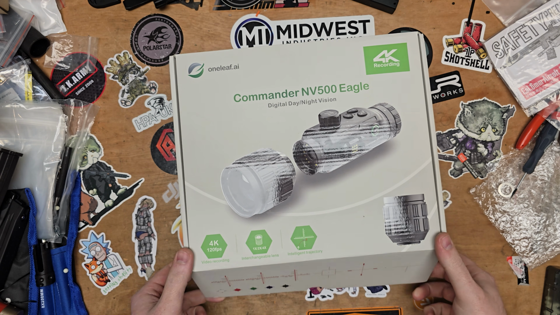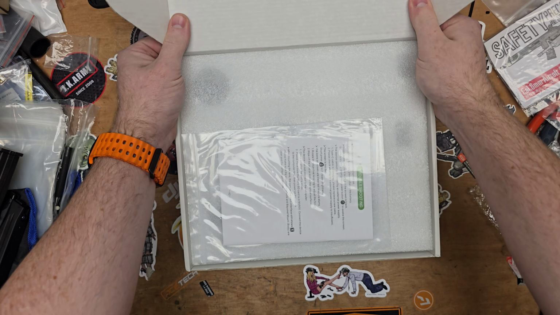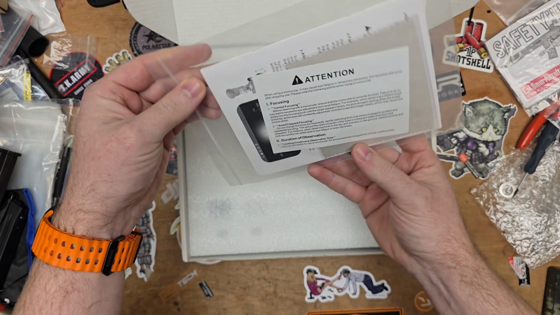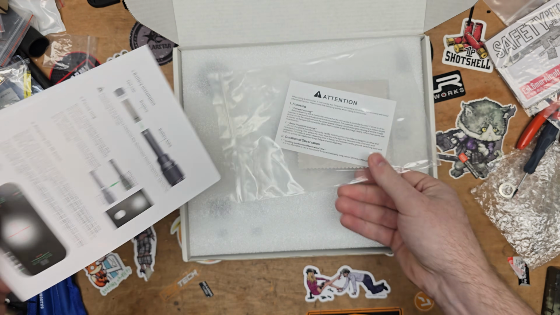So we're going to open this up. I haven't looked at this at all since it turned up. I wanted to do it blind. So we open this up here. We've got some packaging, manuals and stuff in there, the usual cleaning cloth. Let's have a quick look at the manual, see what's going on.